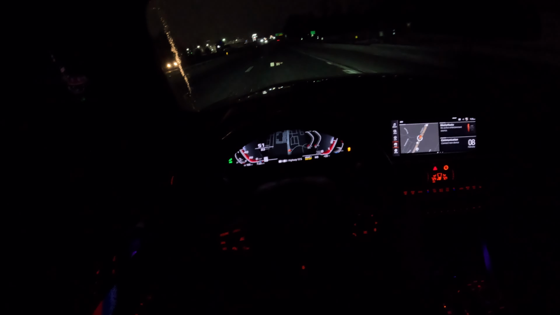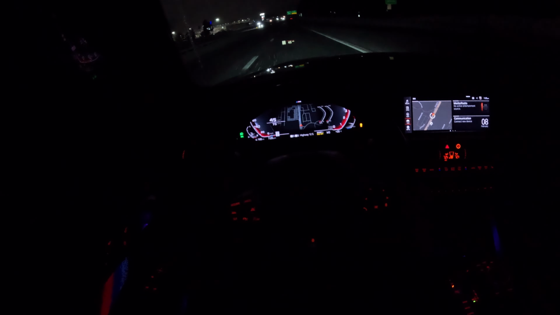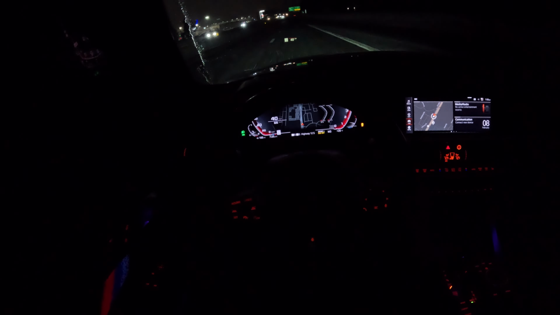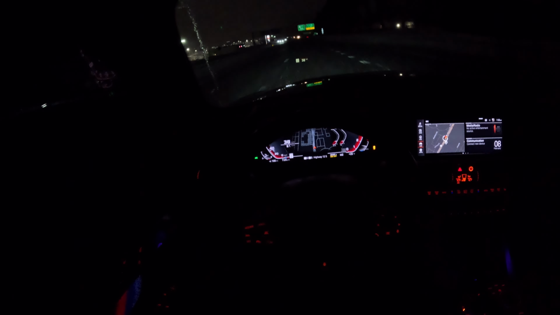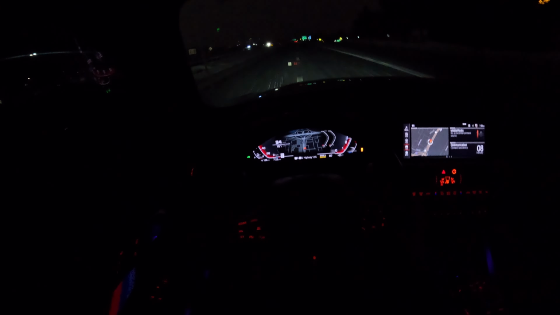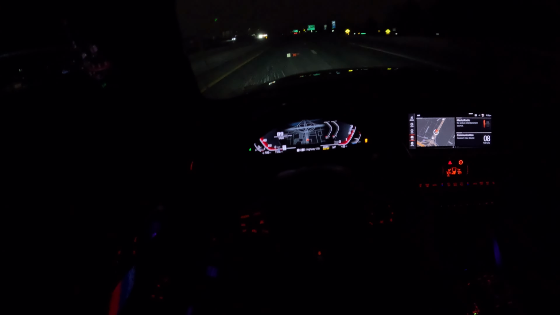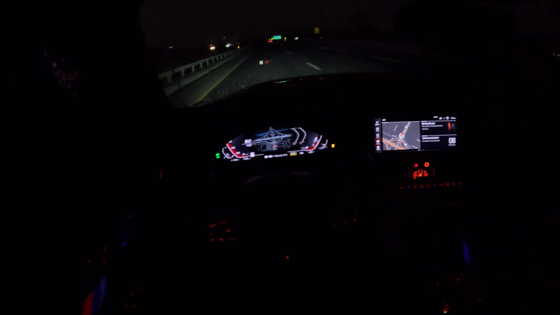Do a little 40 roll here. Not too fast though, because we're in some conditions, so take it easy. But yeah, that was fucking 40 to 110, like absolutely nothing. Just absolutely rips. Makes all the right noises too. It's nuts.